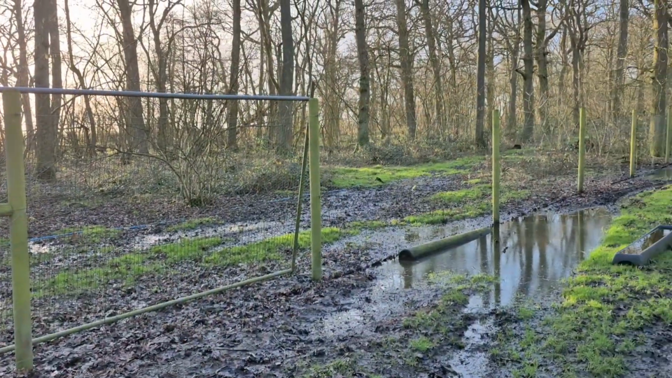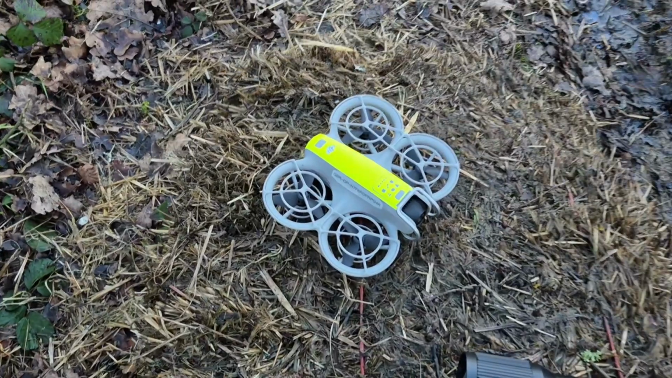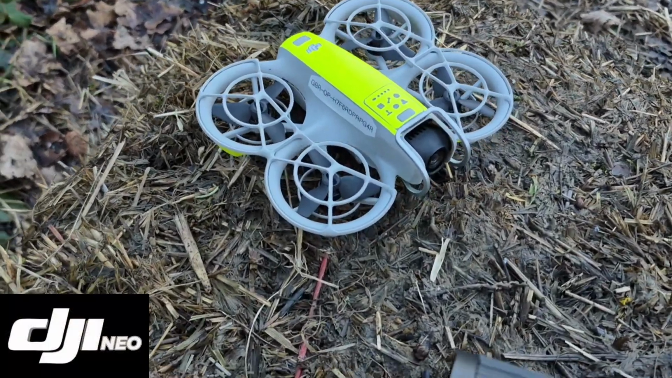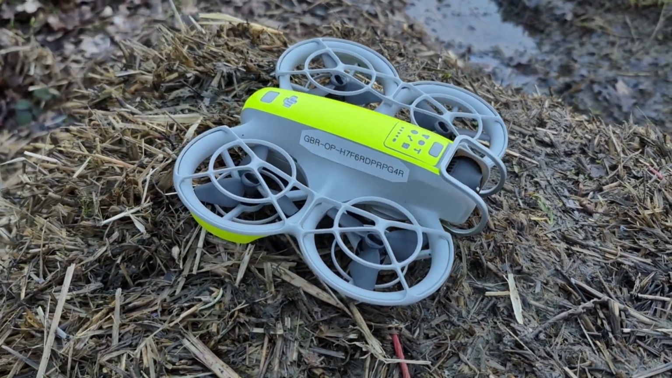As you can see, the place is completely boggy and I don't really want to be traipsing through all this mud to check on the pheasant feeders. So I've got my DJI Neo, a little compact drone. It's got a 4K camera and a gimbal. I'm going to send that up now and fly around to locate where all these pheasant feeders are, because I don't want to be traipsing around in the mud, like I said. Later on I'll know what area to go to and take on these rats.